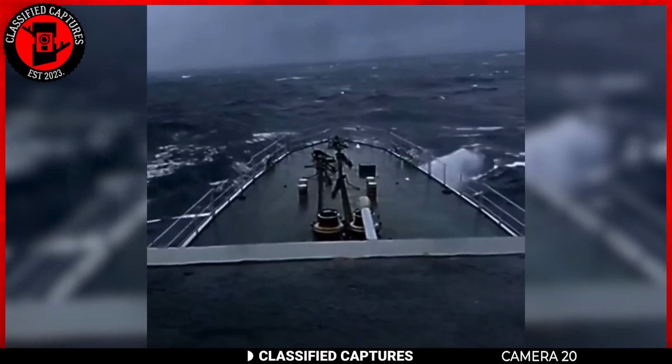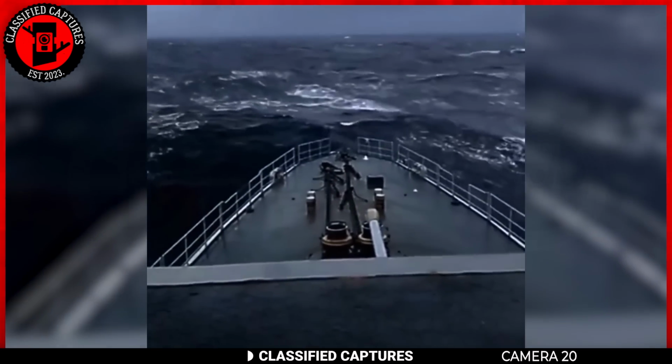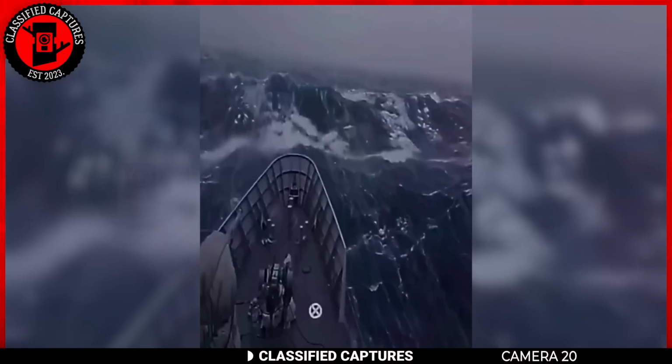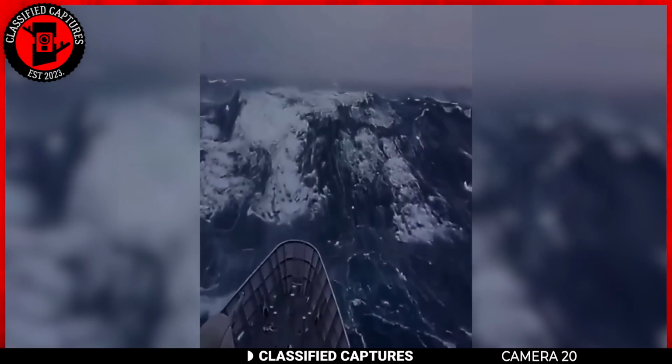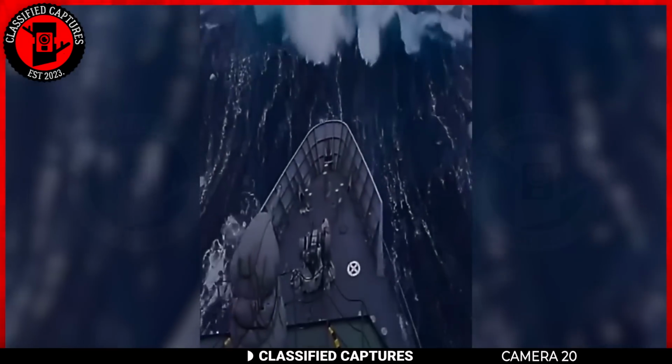The ocean, when afar, is very beautiful until you find yourself surrounded by it. While on a voyage, a ship came face to face with a huge monster of a wave that left the crew in the ship screaming in fear for their lives.